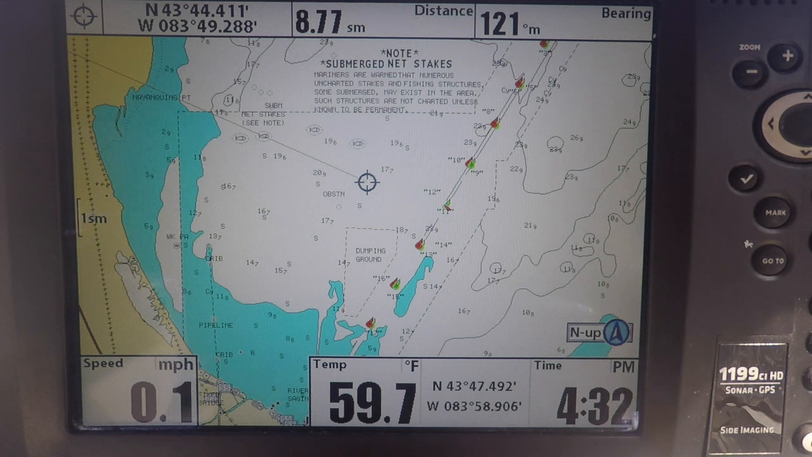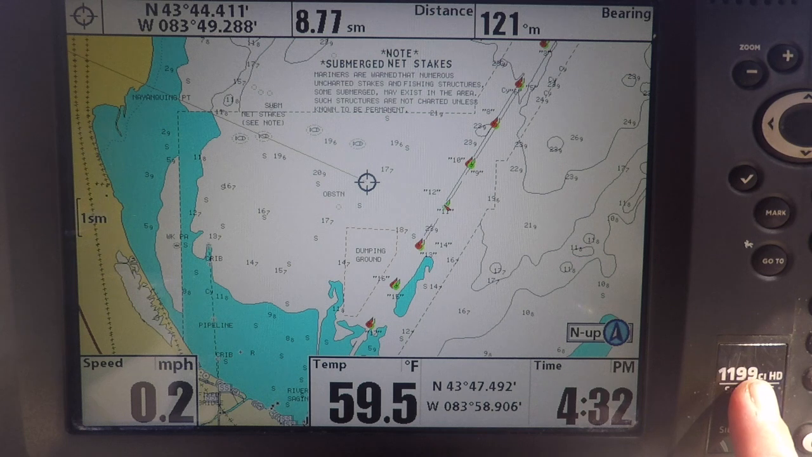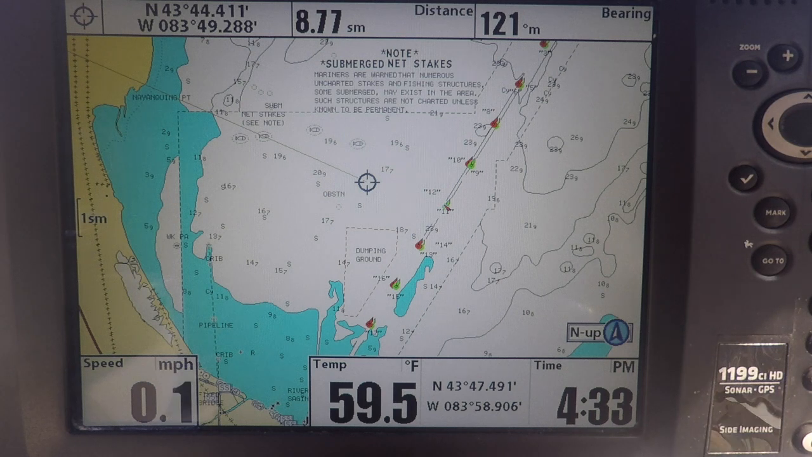Alright guys, so we're off the water. We recorded everything we had from the fishing trip on the SD card. But obviously while we're fishing, we're not paying attention to the sonar the whole time. We could have missed something, so it's really critical that you record everything, and then when you have time, either